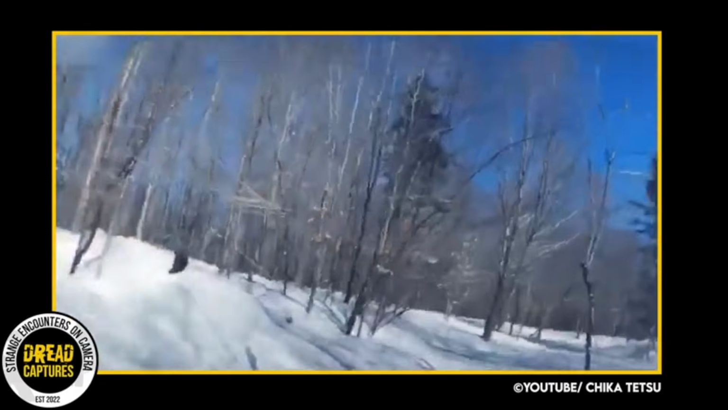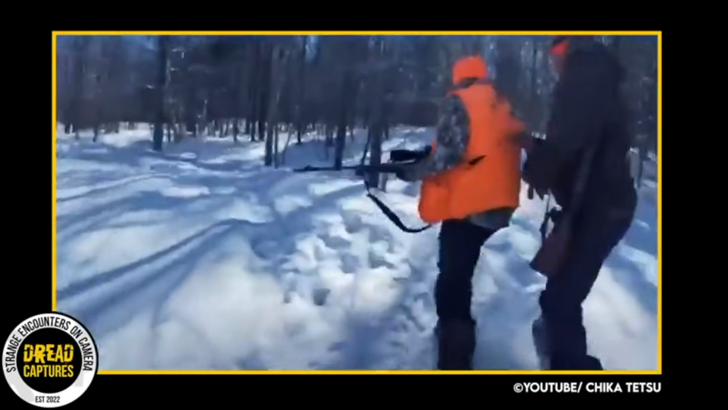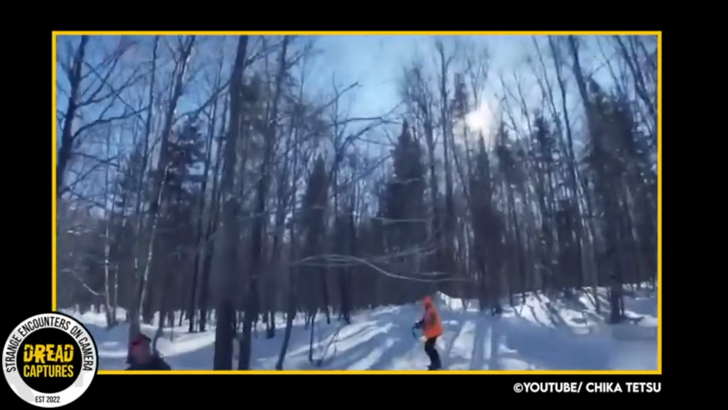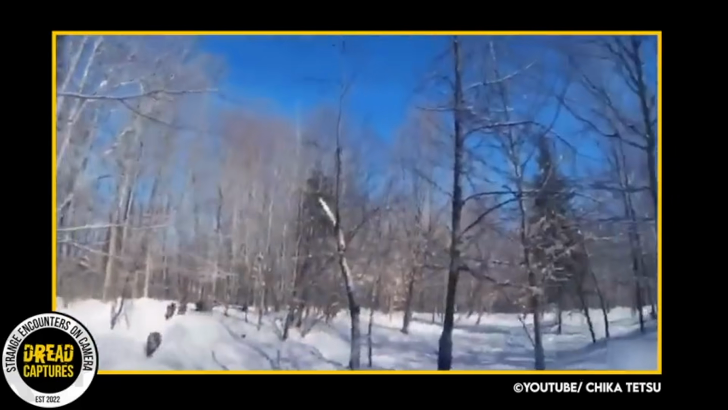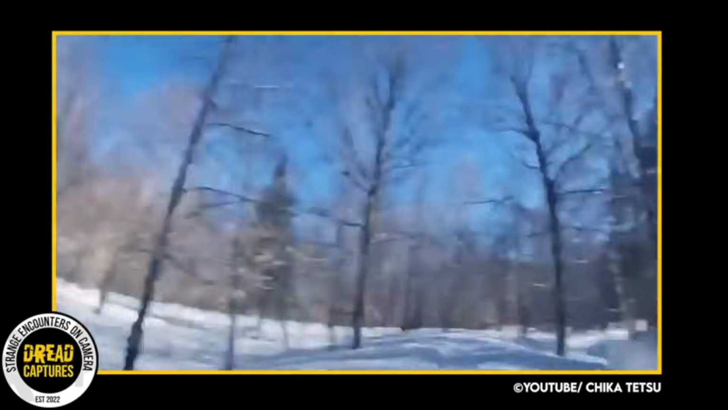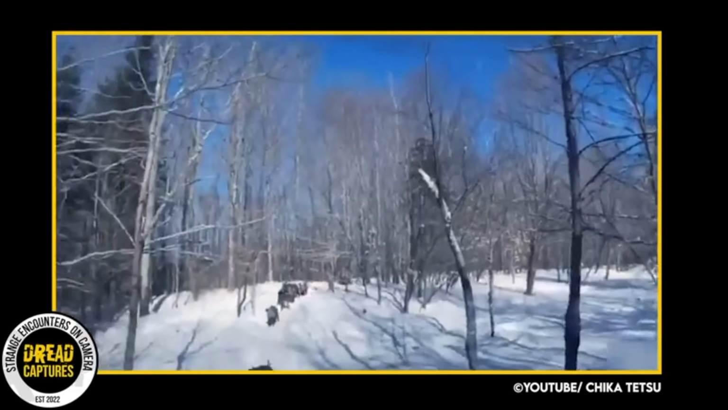Now, I don't know if they're hunting these boar, but they're hunting something. They have their rifles over their shoulders, and you can see them start running. When the camera pans behind them, a huge hog is heading straight for them, but veers off. Then another one comes barreling straight at one of the men that has fallen on the ground.